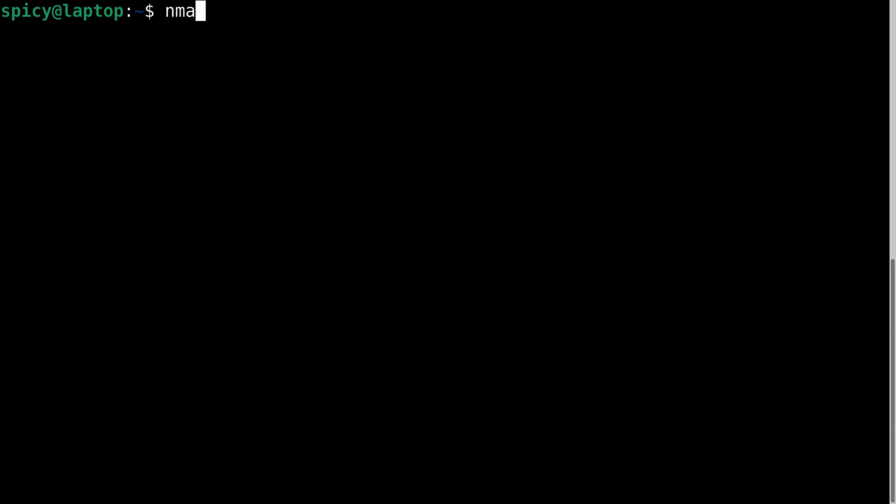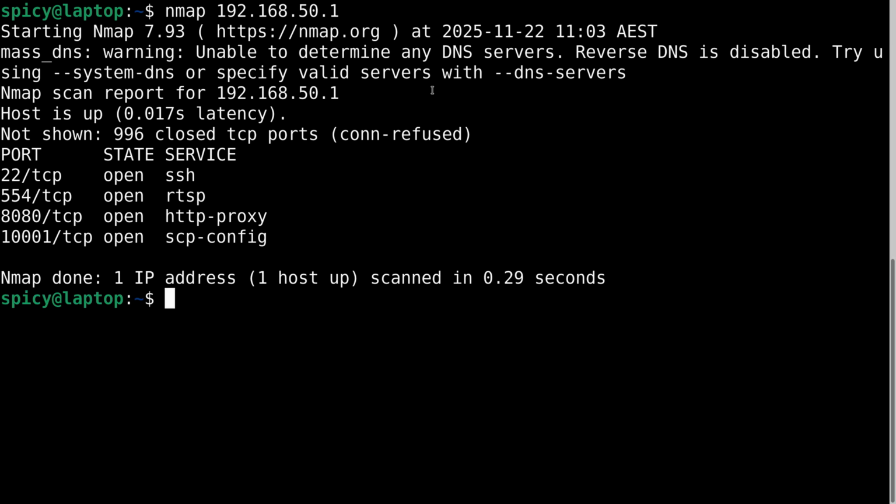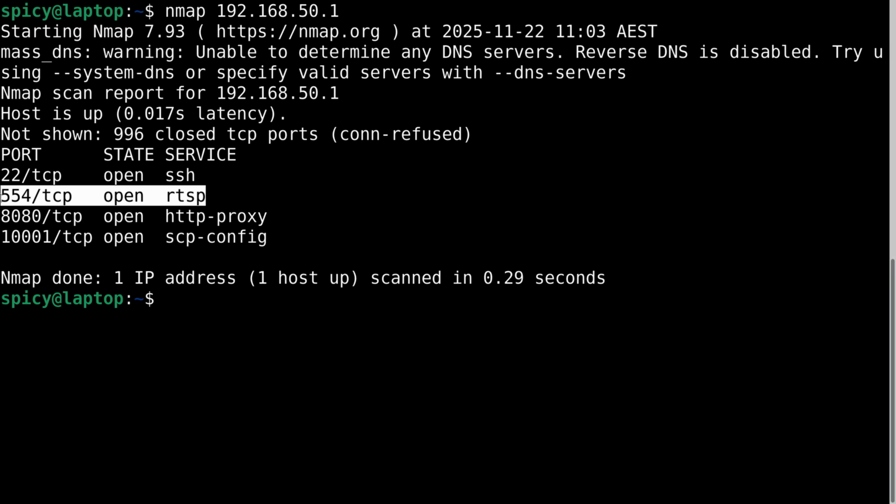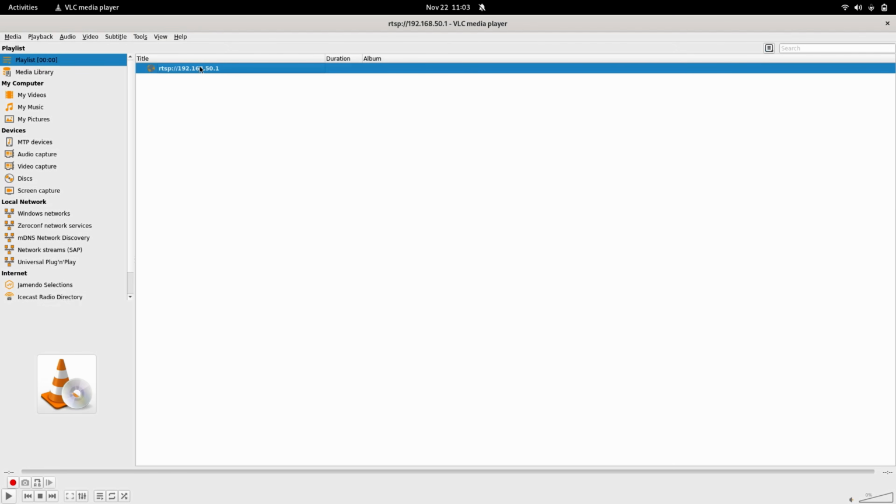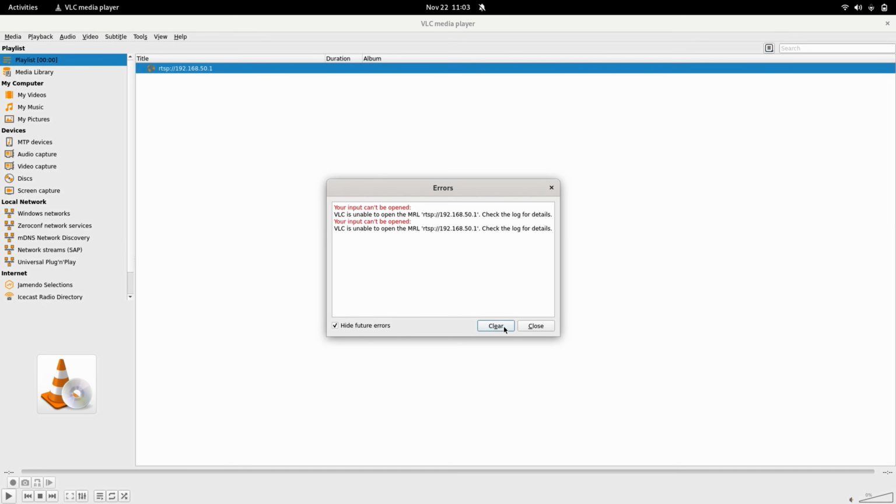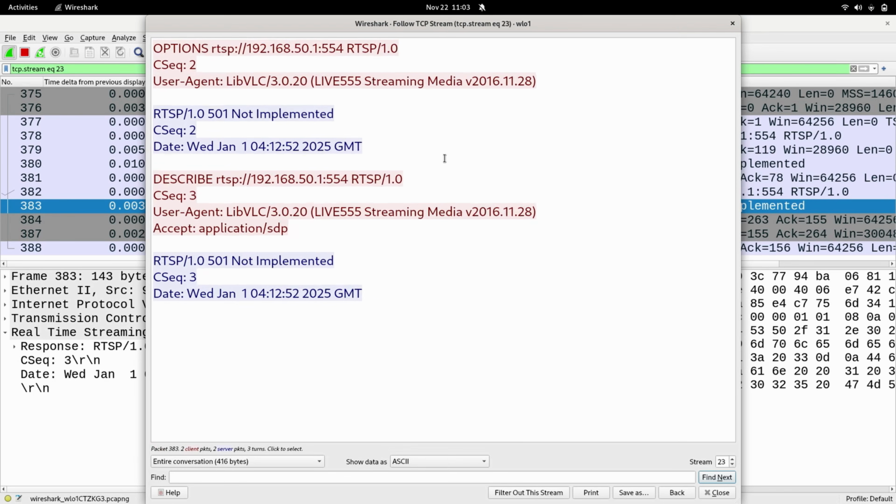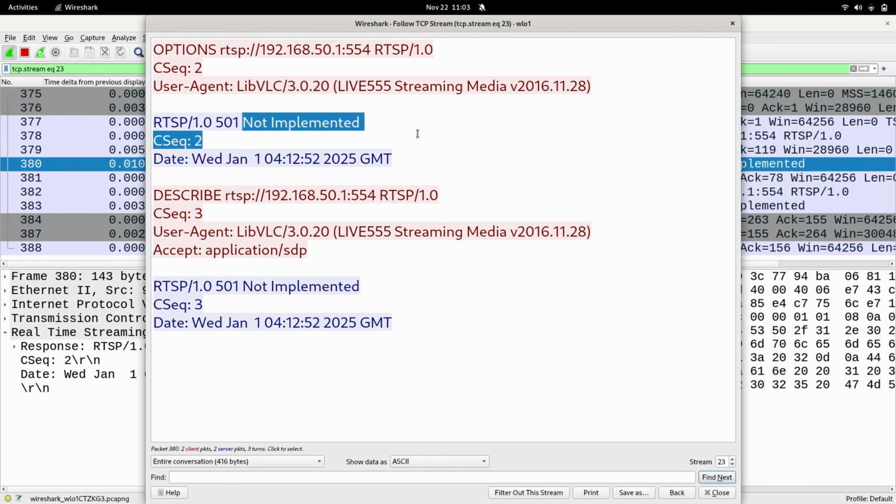So the first thing I do obviously is nmap it, 192.168.50.1. And this bit really stood out to me: it has an RTSP server, so I should be able to get that video from RTSP. There's no port 80, but there's an 8080, and I'll show you what that does. But as for the RTSP, if I try and open it, it fails immediately. I first thought maybe I need some slash something on the end there, but I'm not convinced, because a packet capture of that shows that it's just not implemented. So it looks like it's there, but it's not.